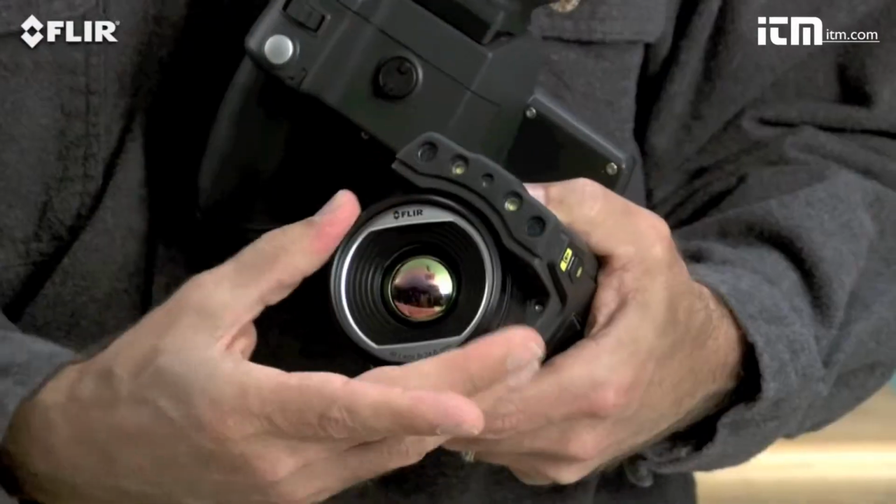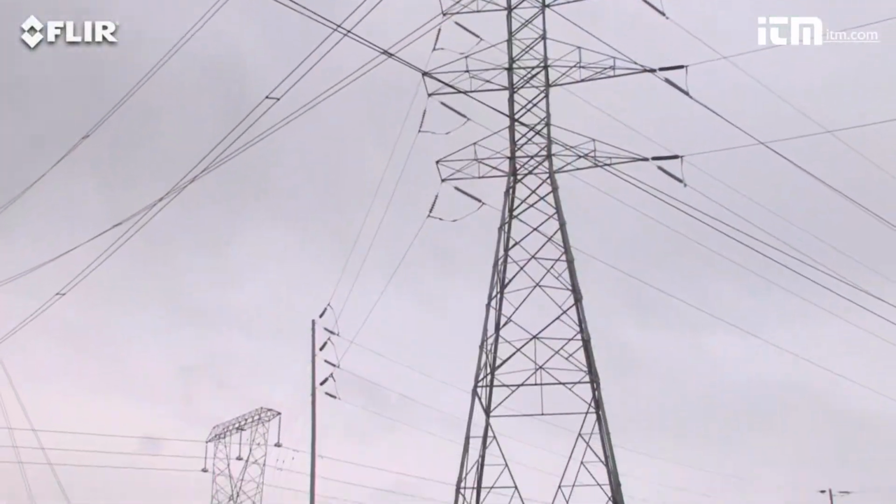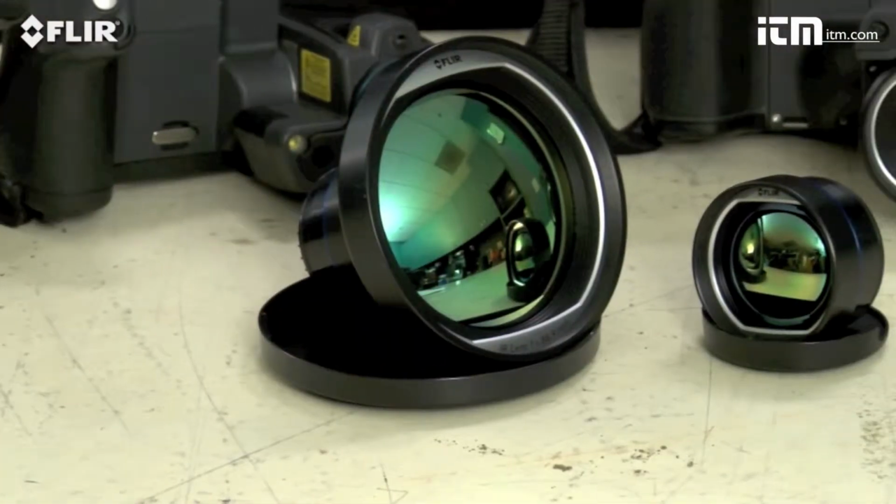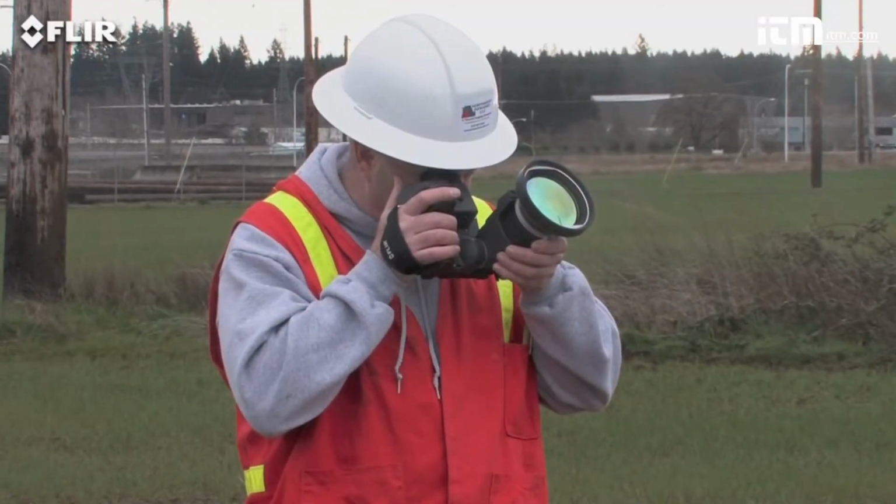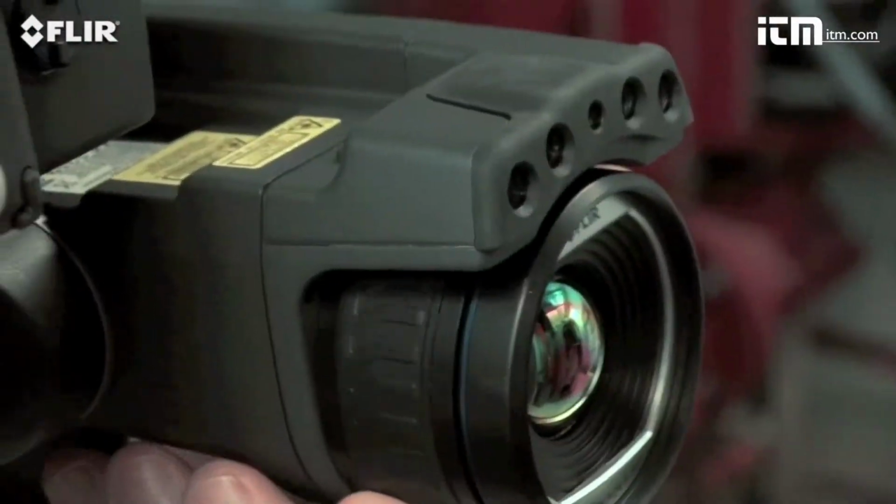Now, do you need to inspect targets from a long range? Interchangeable lenses make that easier too. There's a wide selection of optional T-series optics to help fit the view and spot size you need, including excellent telephoto lenses for applications like substation surveys.